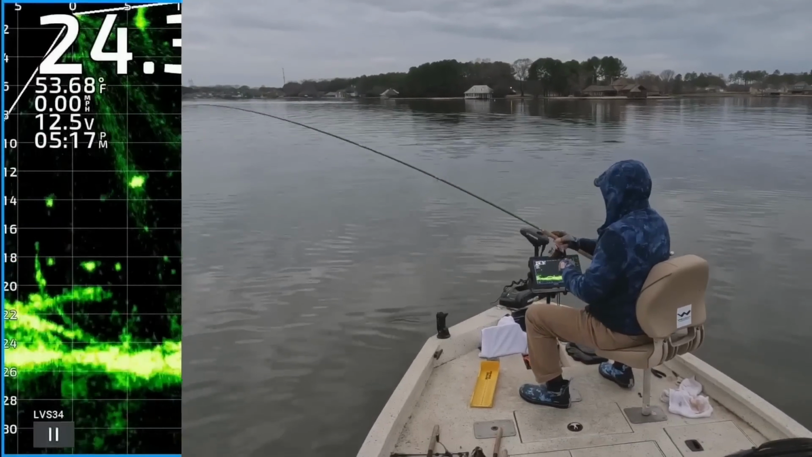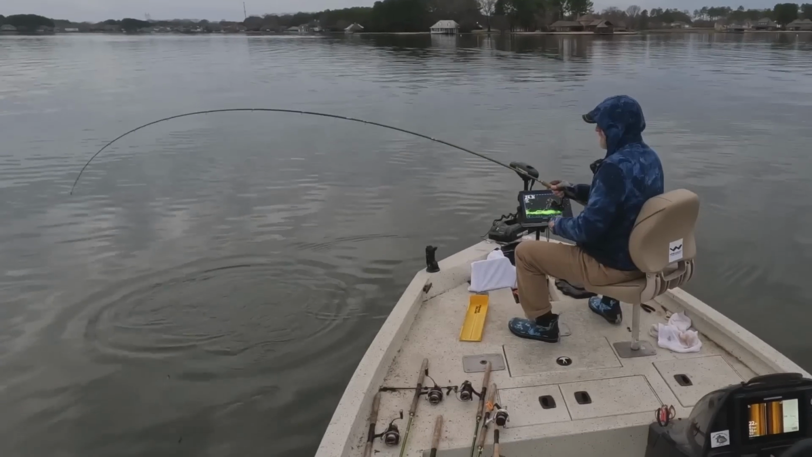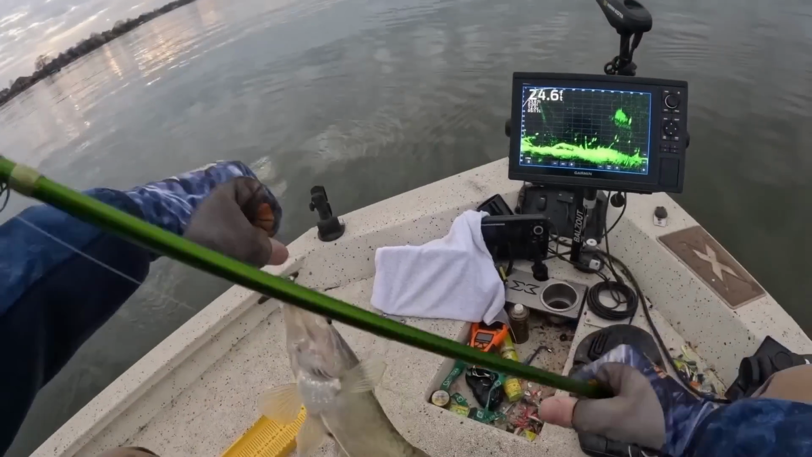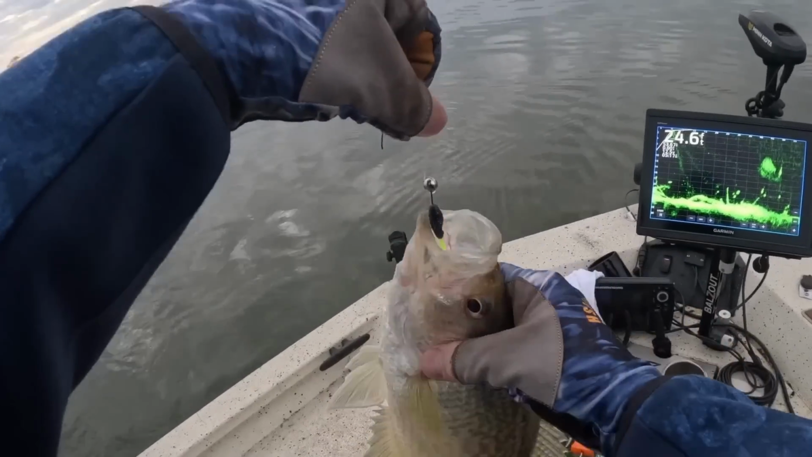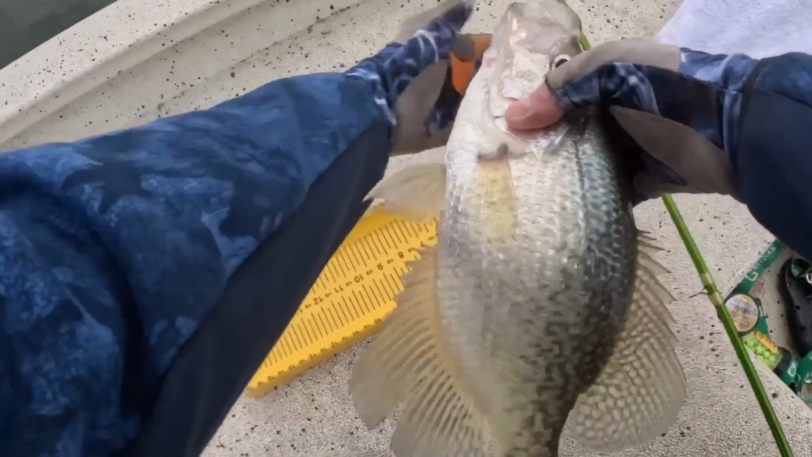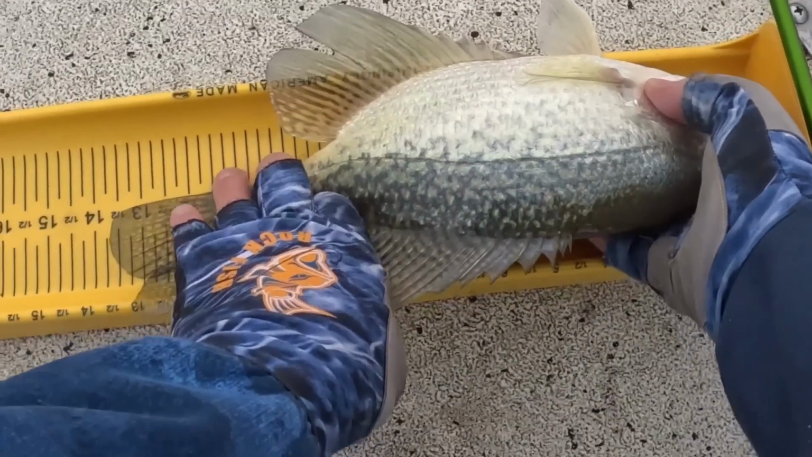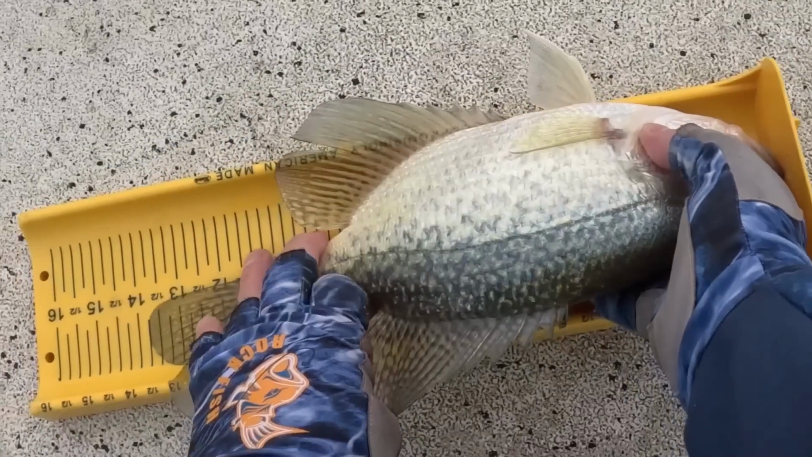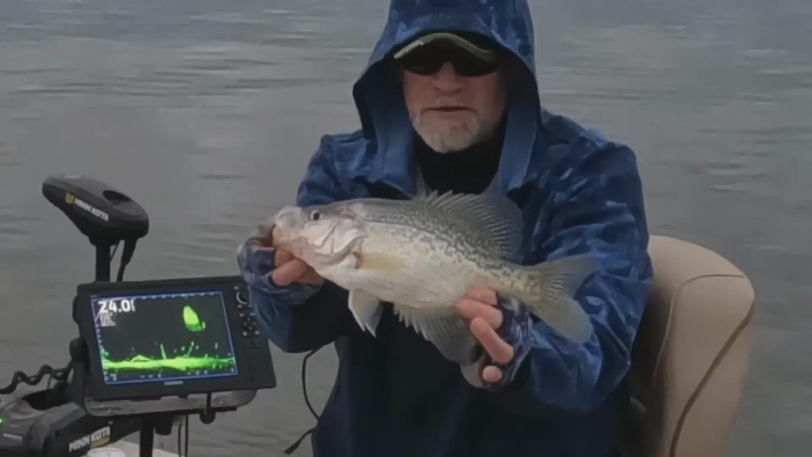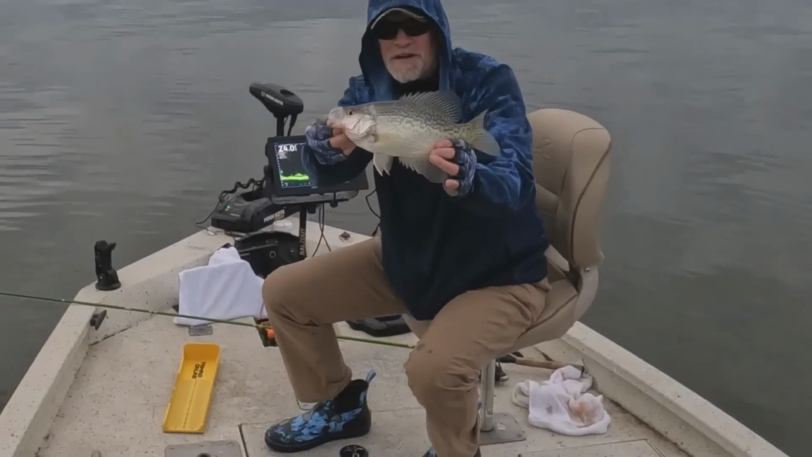Oh, that's a crappie too. Get in the boat, man. Bottom lip. What's up with that? That monster. Close your mouth, man. 13 3/4 inch. Black crappie, 13 3/4. Yeah, man, nice one.